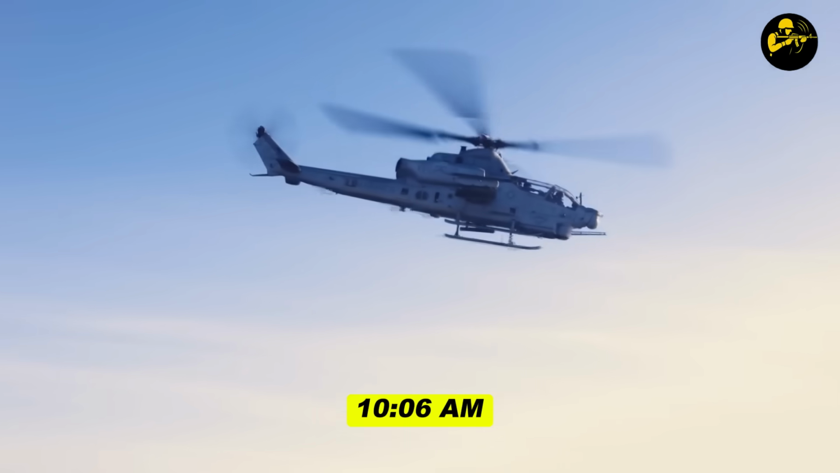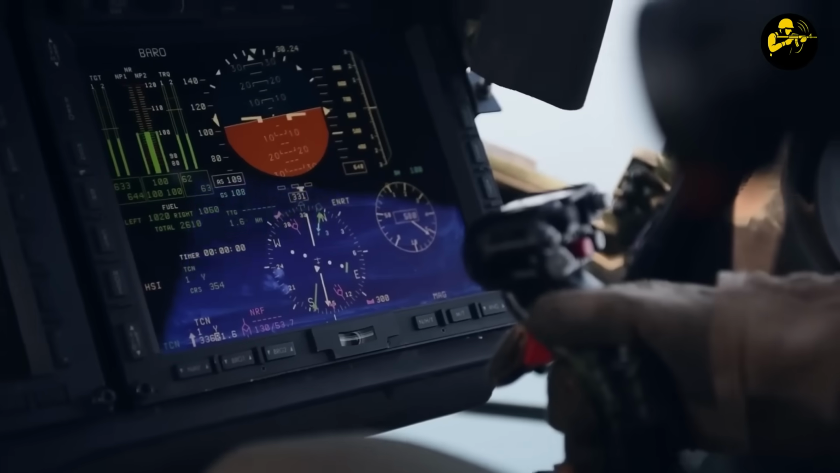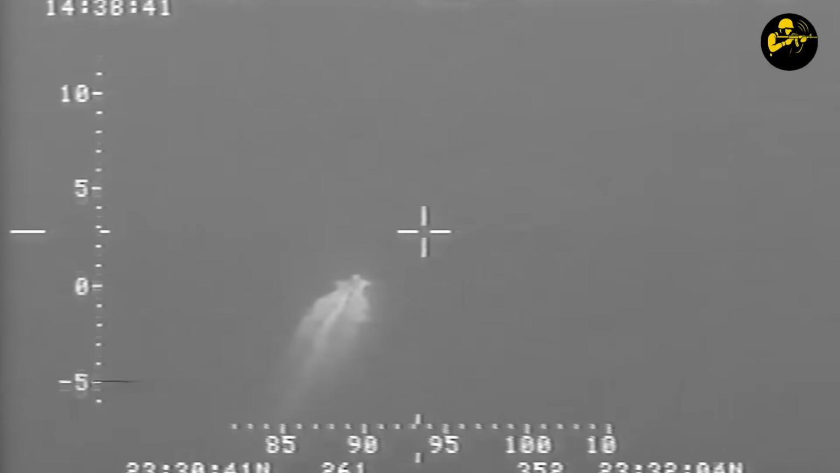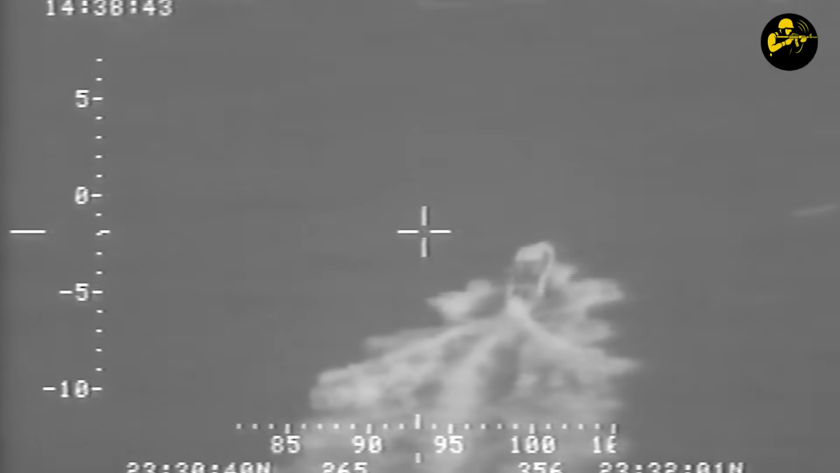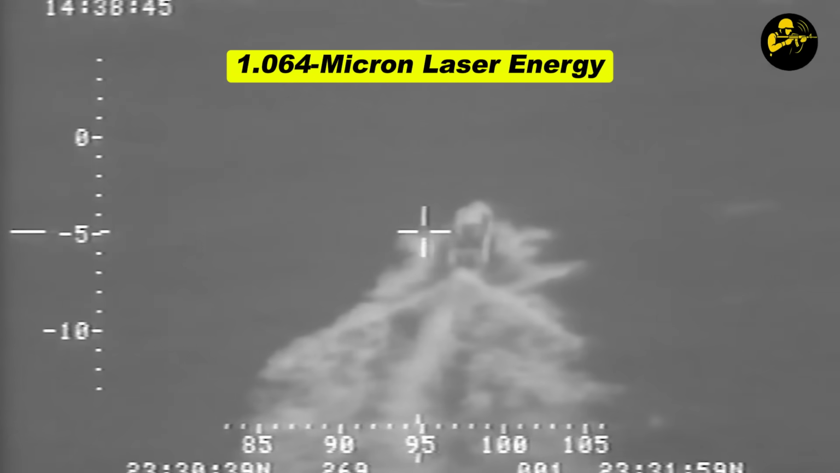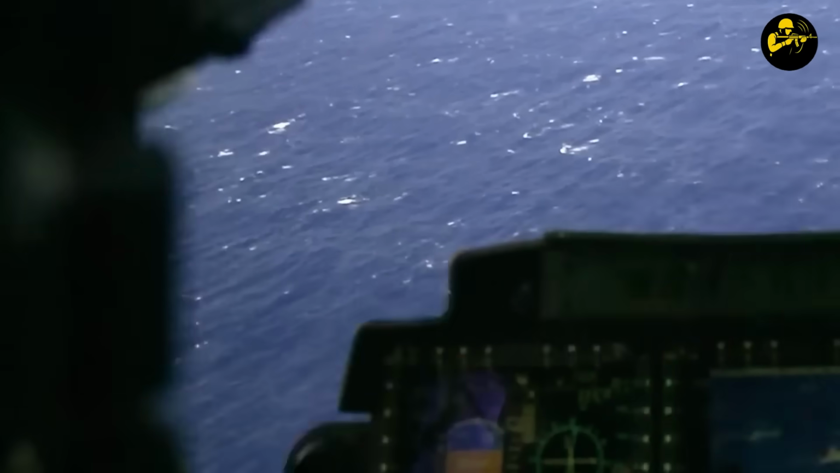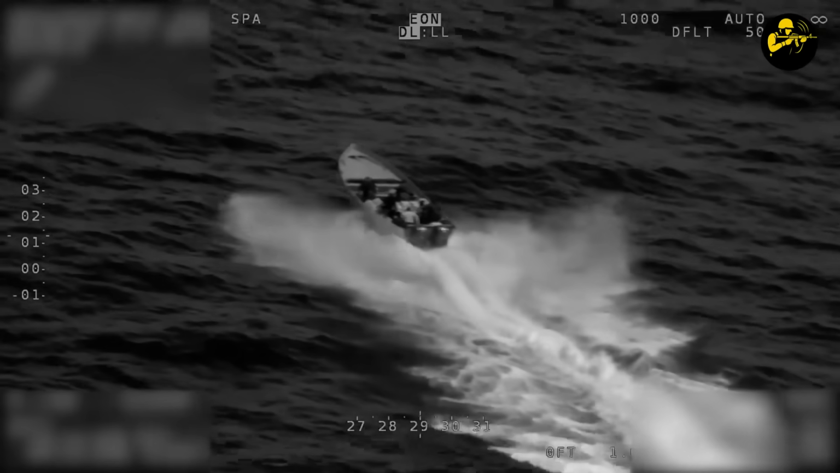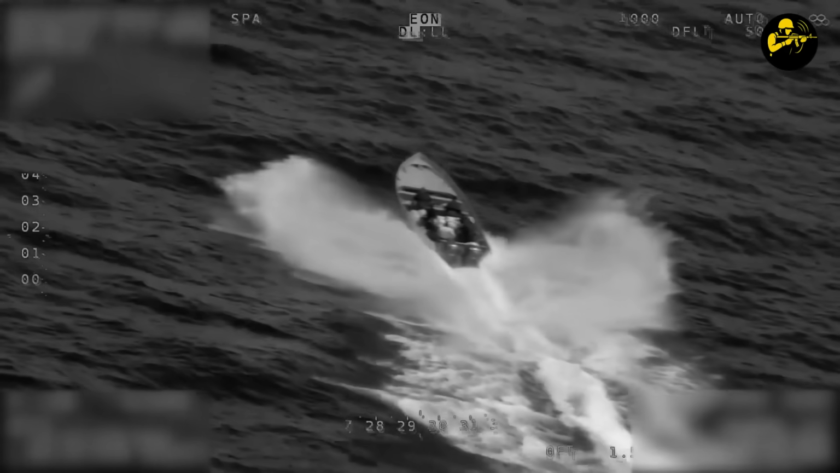At 10:06 a.m., the Viper closed to weapons range. The pilot activated the laser designator in the TSS. Instantly, a boat that thought it was being sneaky was being hit with a beam of 1.064 micron laser energy. Invisible to humans, but to the Hellfire seeker, it might as well have been a 10-story neon billboard saying "Free buffet here."